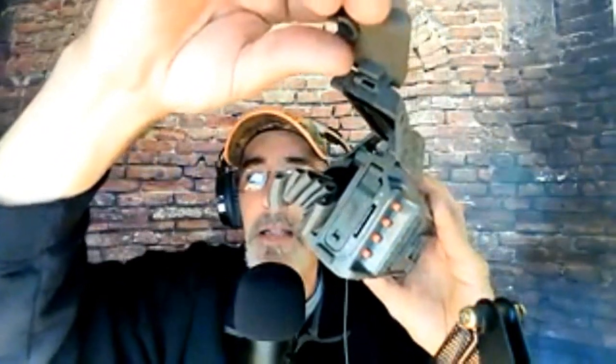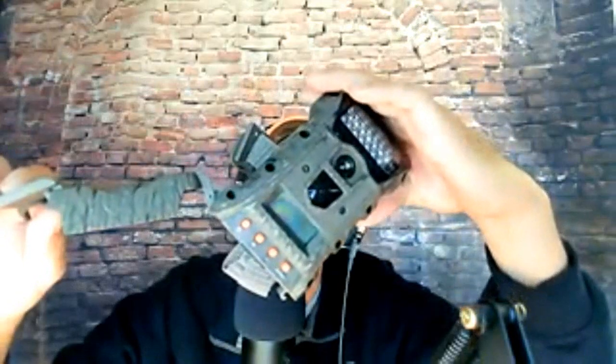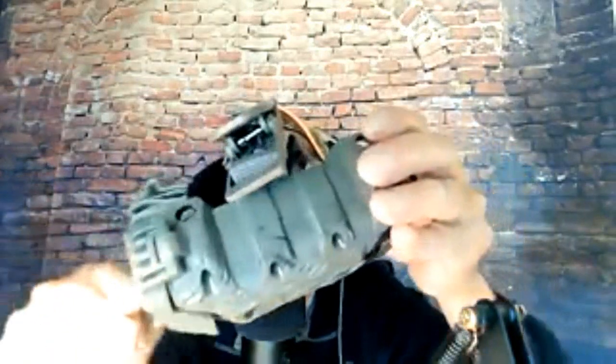Fully waterproof, very user friendly, SD card in it, runs on AA batteries. There's all your buttons, all your different modes for the screen. And let me tell you what, like I said, for not being a hunter, this thing was ABC easy to figure out. Just boom, boom, boom, and done. Didn't even have to read the manual. Just started pushing buttons. It's like, oh, I see how this works. Figured it out in 30 seconds. Very user friendly. Super awesome.